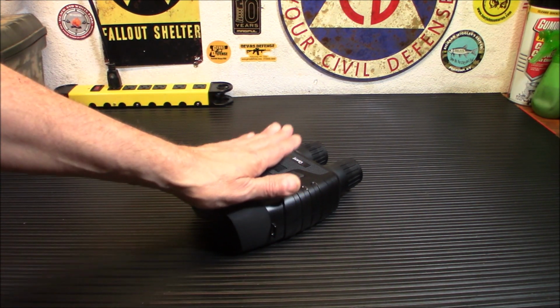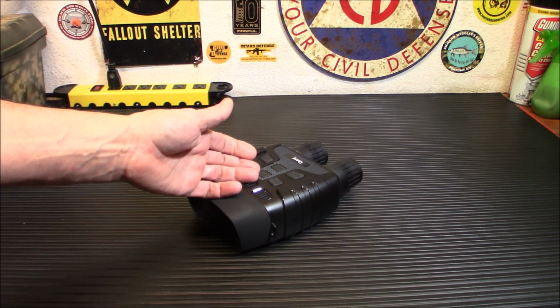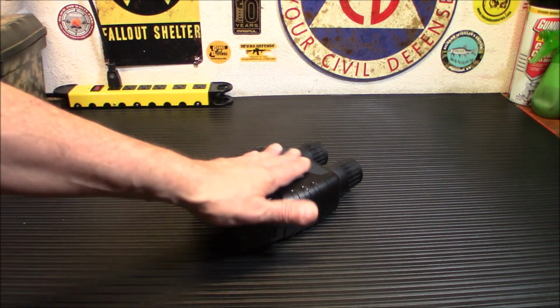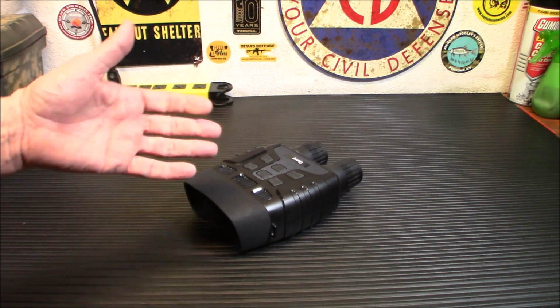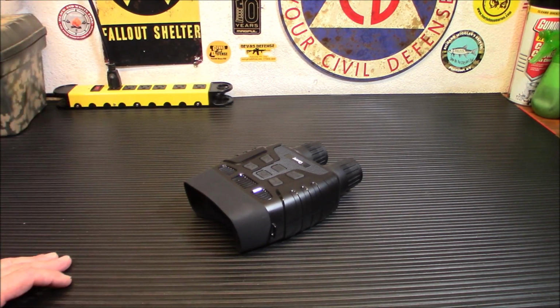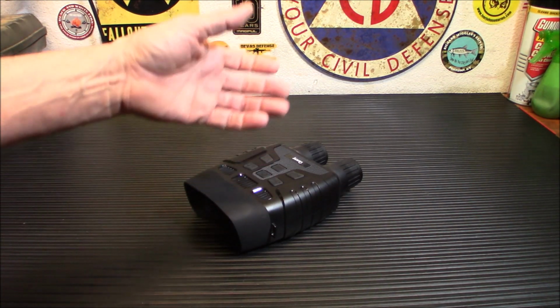You have viewing out to 980 feet with the zoom, and you have 16 hours of continuous use, or up to 8 hours with the IR illuminator on. That's a long, long time for those batteries. And like I said, it's not an internal rechargeable battery, but in some cases, I like being able to just switch out the batteries, put in new ones, and be good to go. I don't have to worry about charging it for 8 hours. I can just plug in new batteries and I'm ready to go.